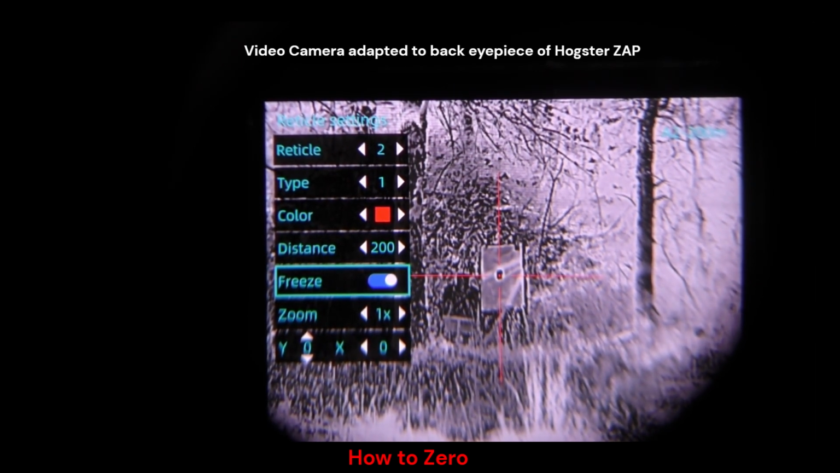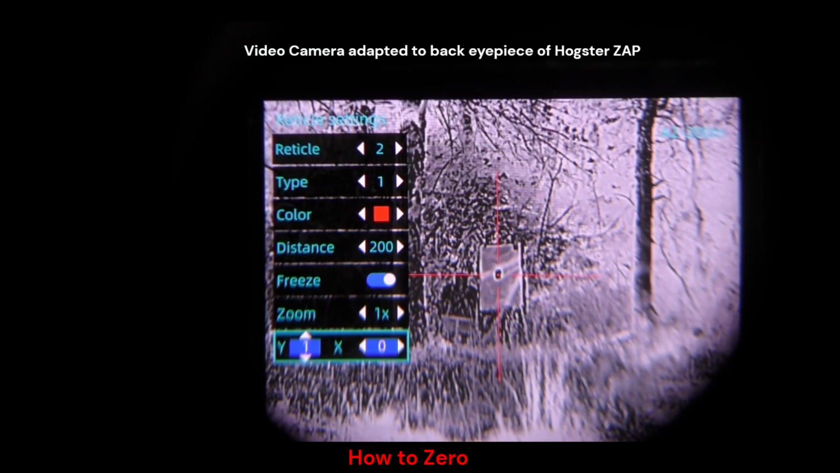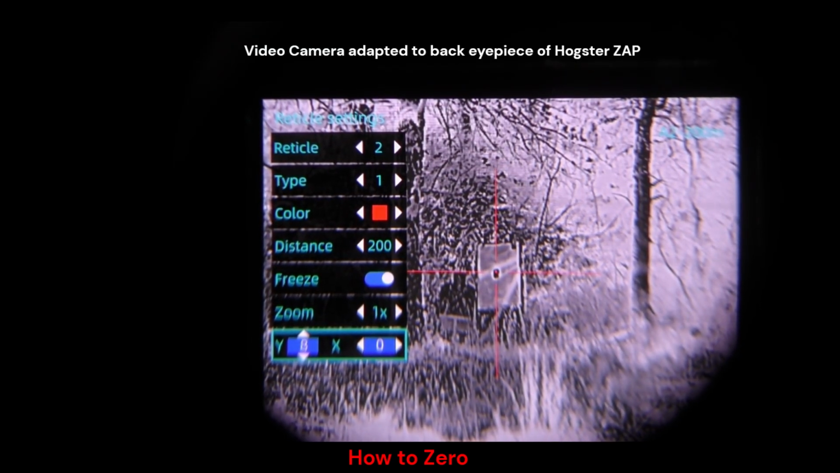Alright, the image is frozen, so we'll adjust Y using the forward and back keys.